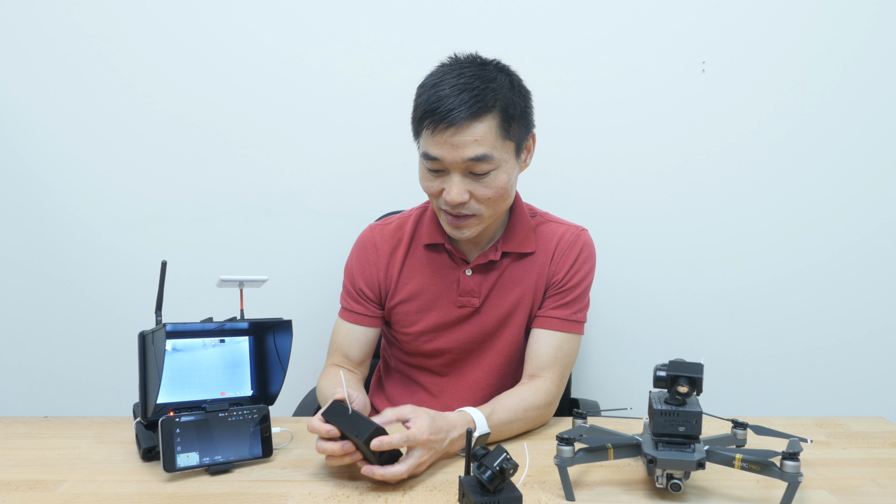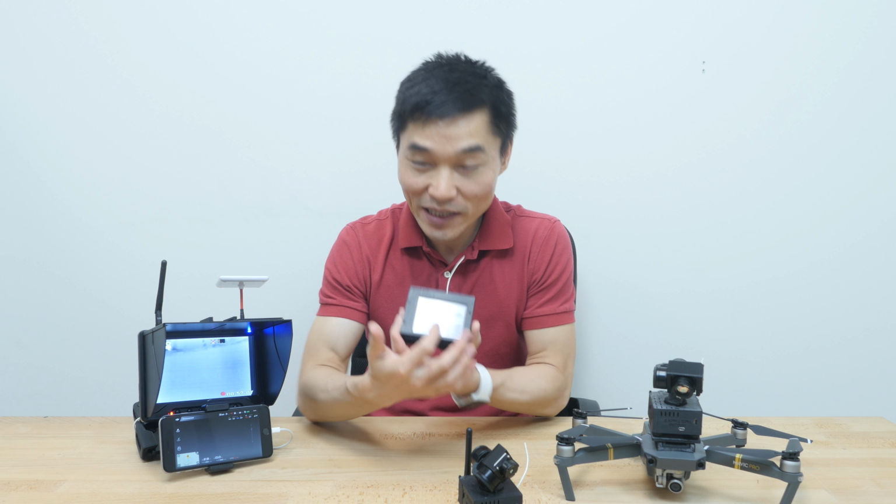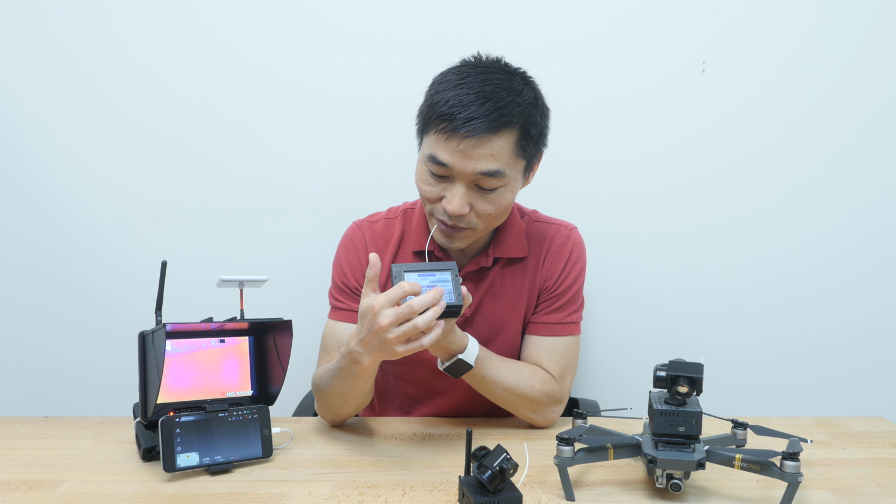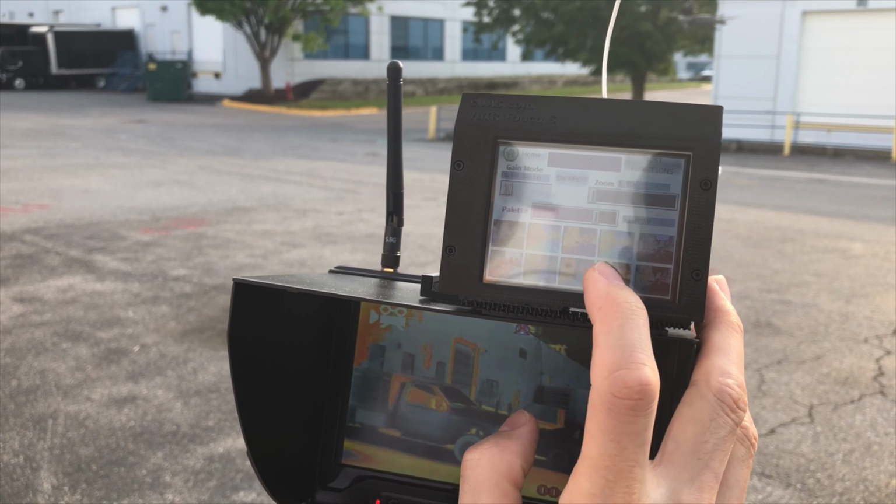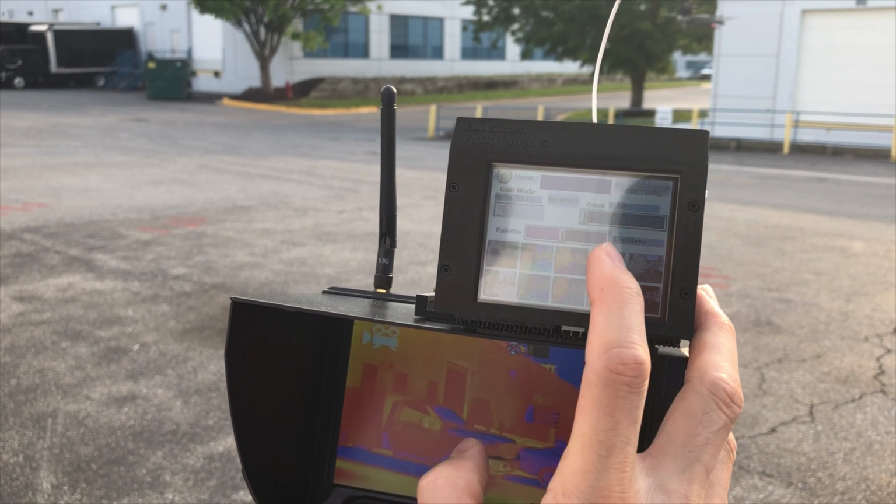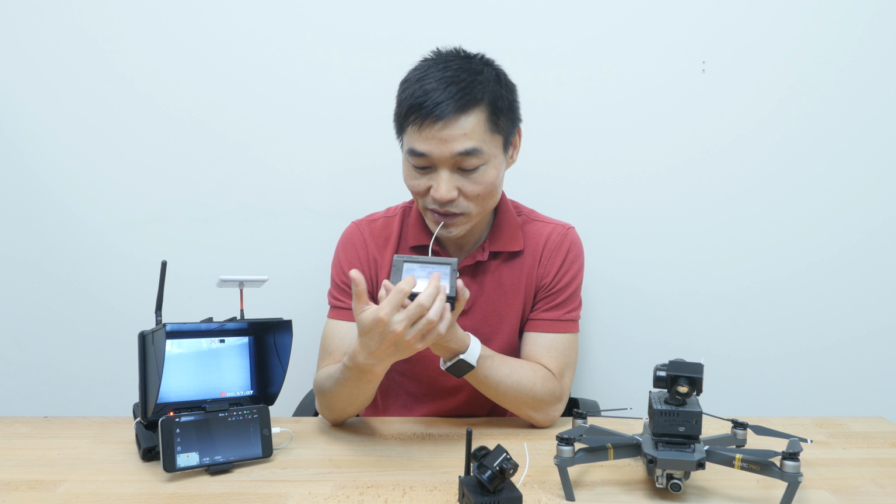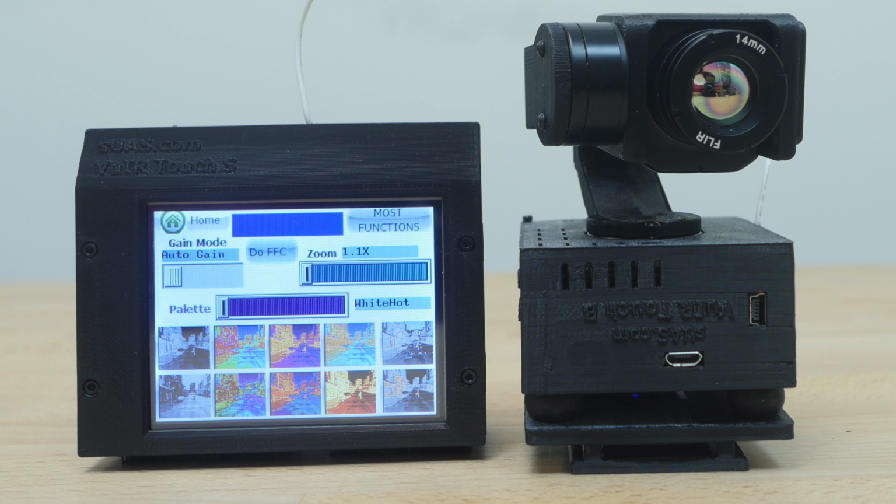You can have all the 10 color palettes right here, and you can touch the color palettes and change them in real time when you fly. So it's very intuitive. All the previews of the color palettes are right here, so what you see is what you get.